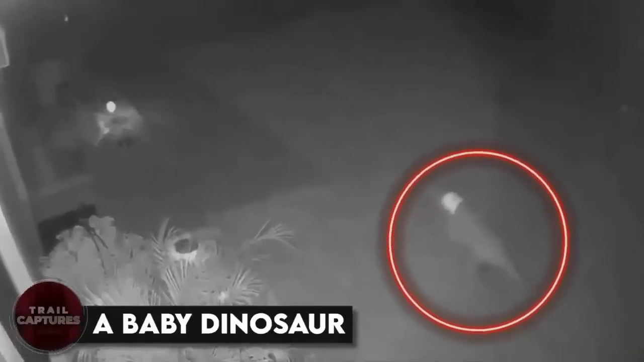A baby dinosaur. Apparently, a baby dinosaur or something that looks like it was spotted running around the city on CCTV footage.